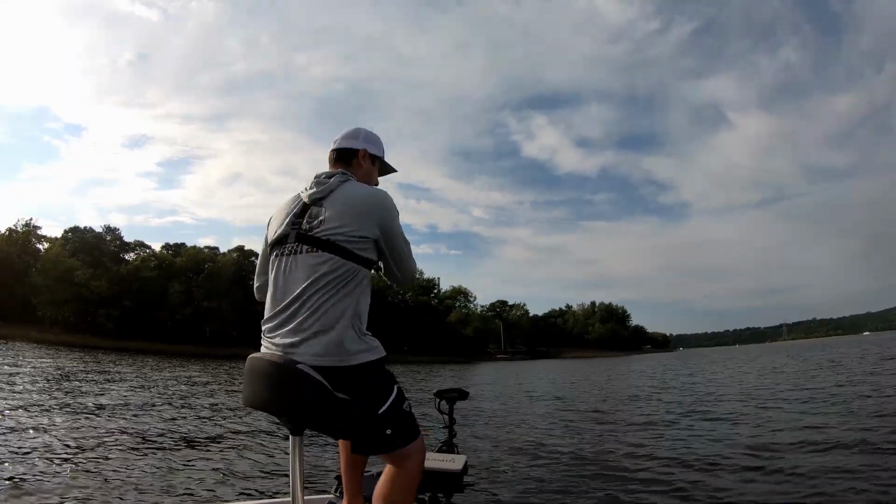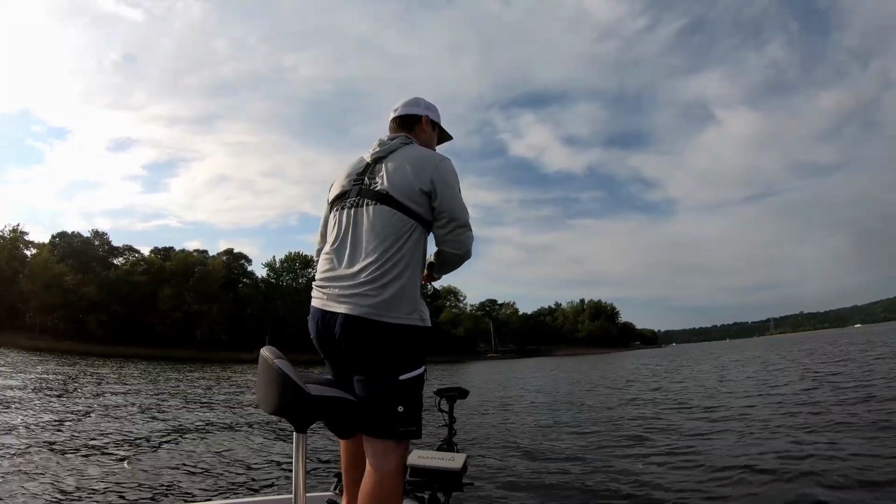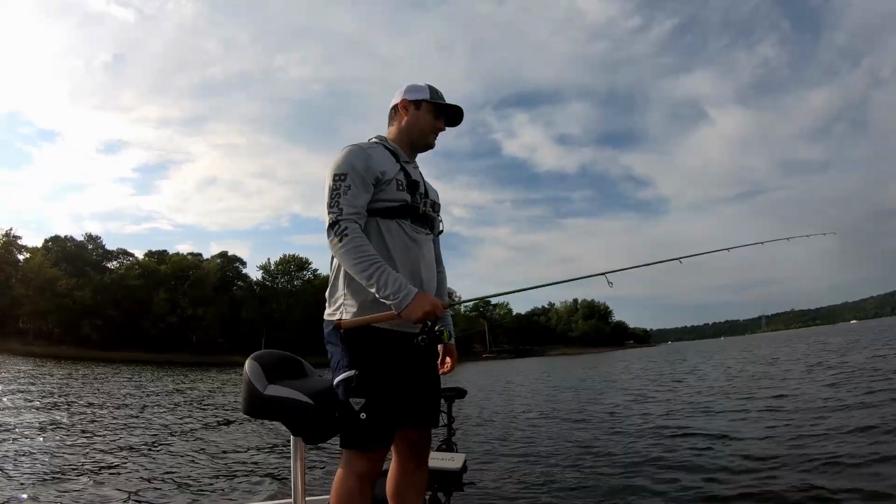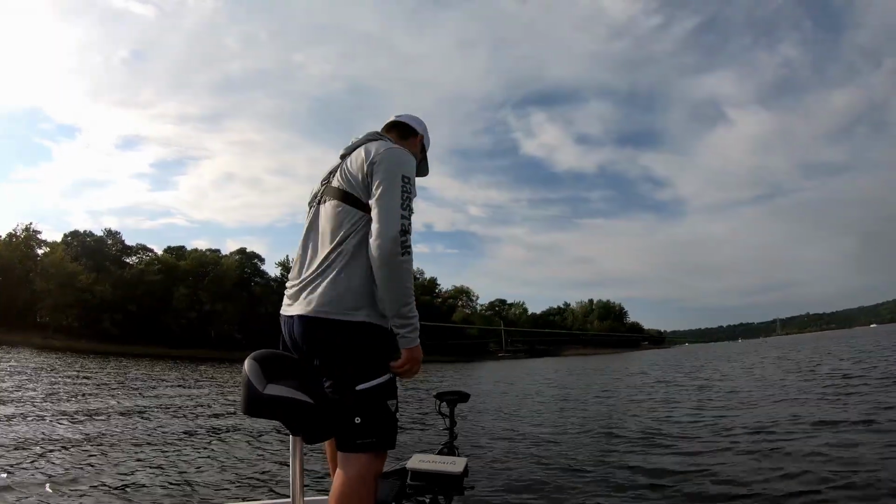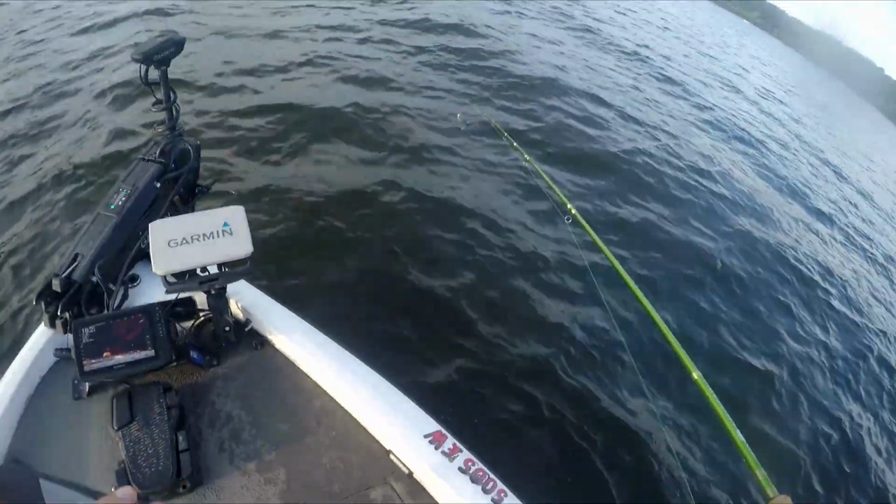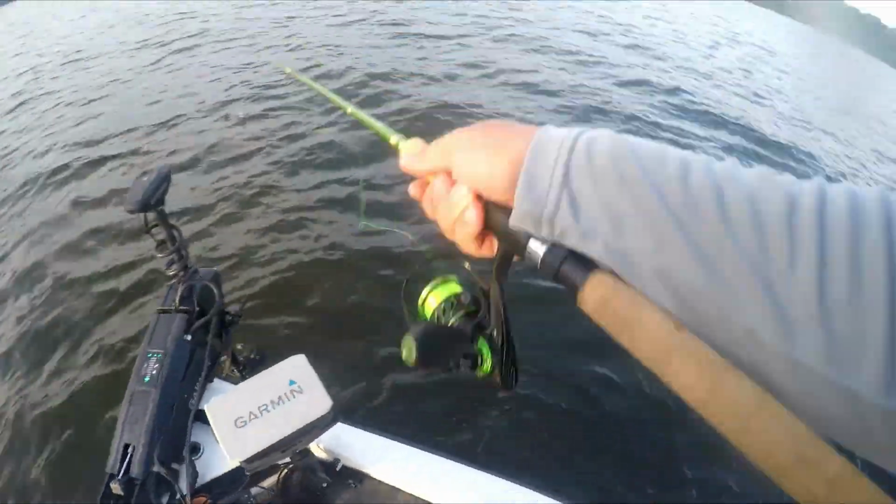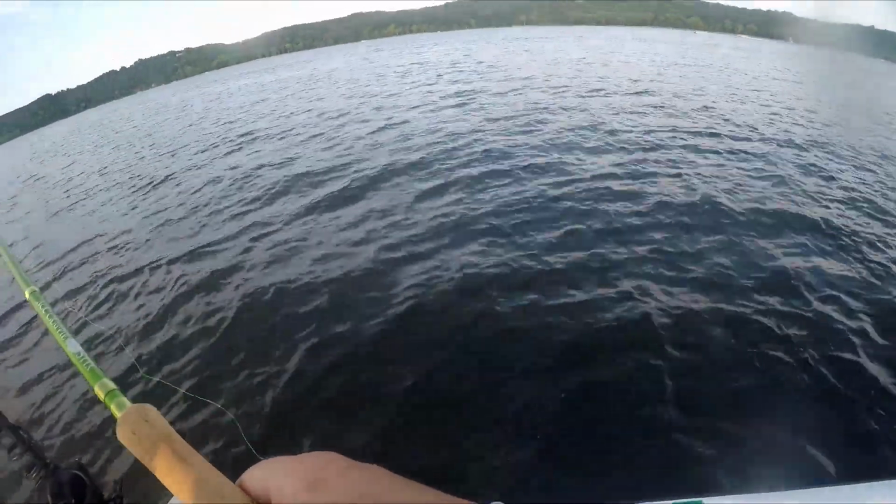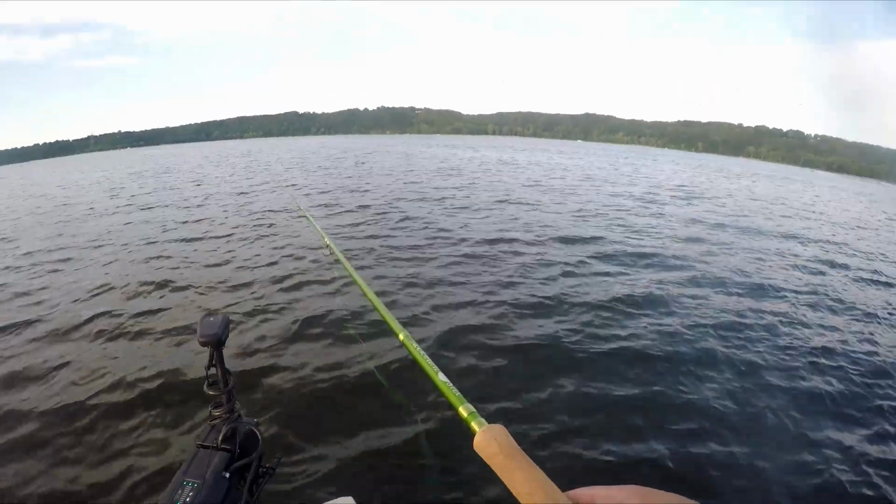There he is. There we go. I mean, they're definitely thumping it, which is good. That's another decent one. Oh no, he came off. Oh, that was another good one too. That was another 11, I bet. Well, so much for it being calm, but let's see if we can get one more fish out of this school right here, and we're gonna call it a night, because there's way more boat traffic than I thought there'd be. For a Tuesday night, this is crazy.